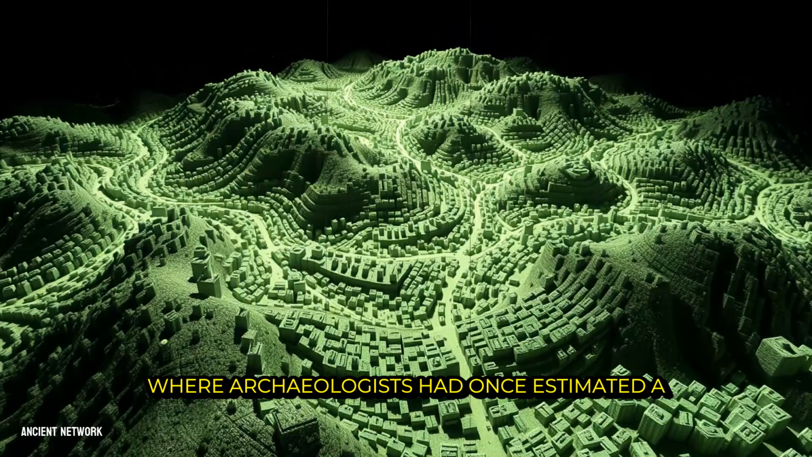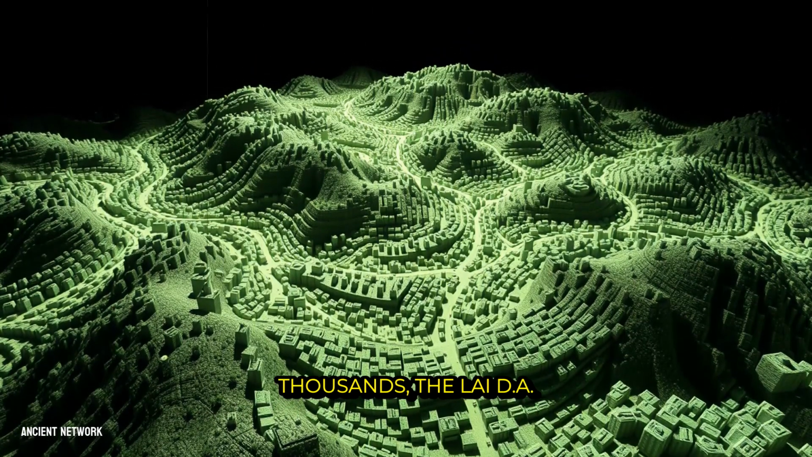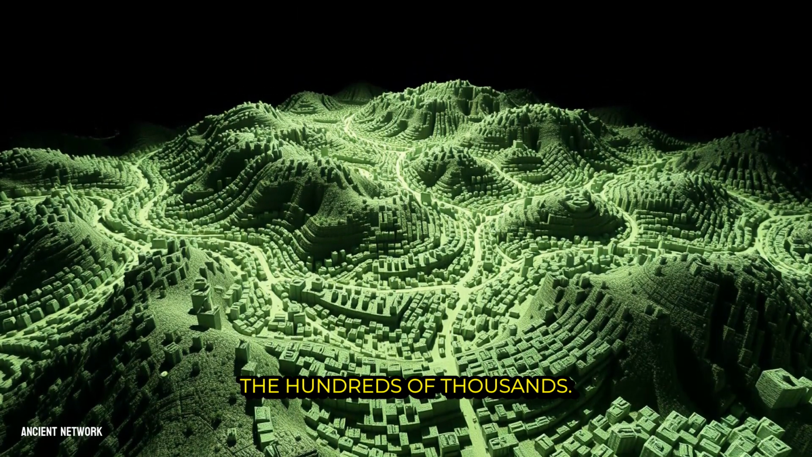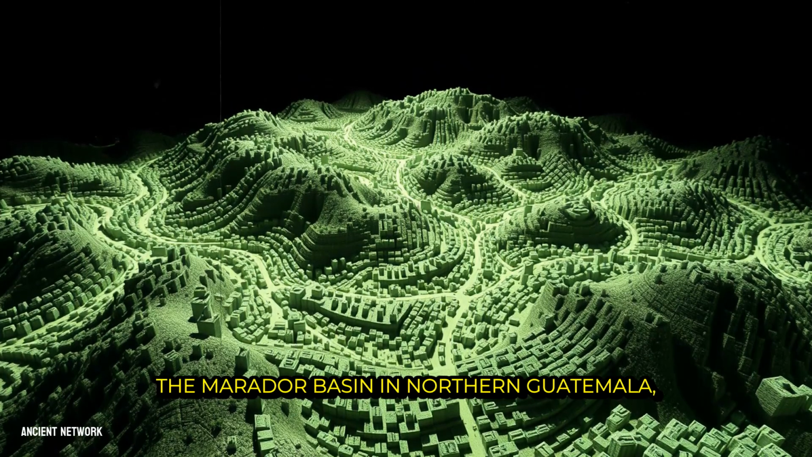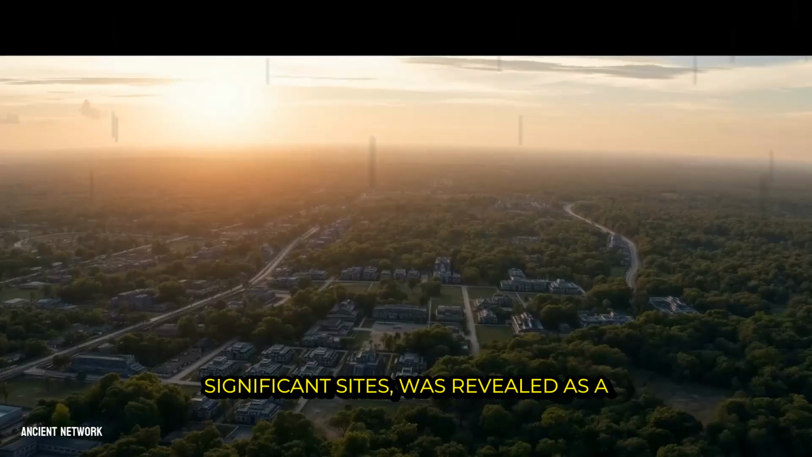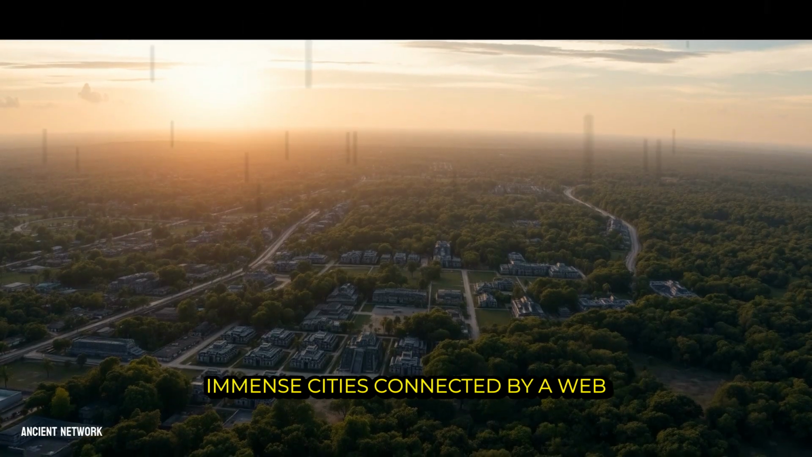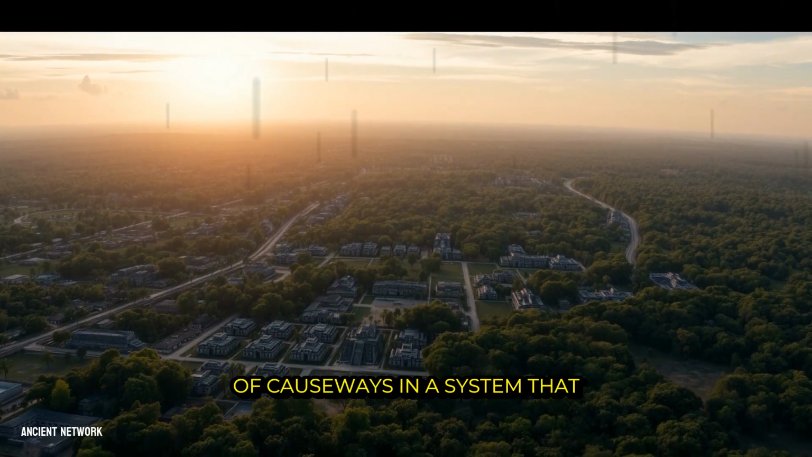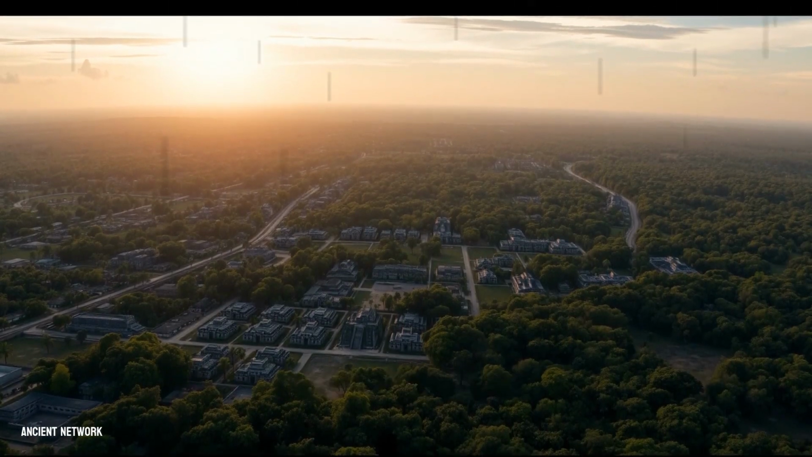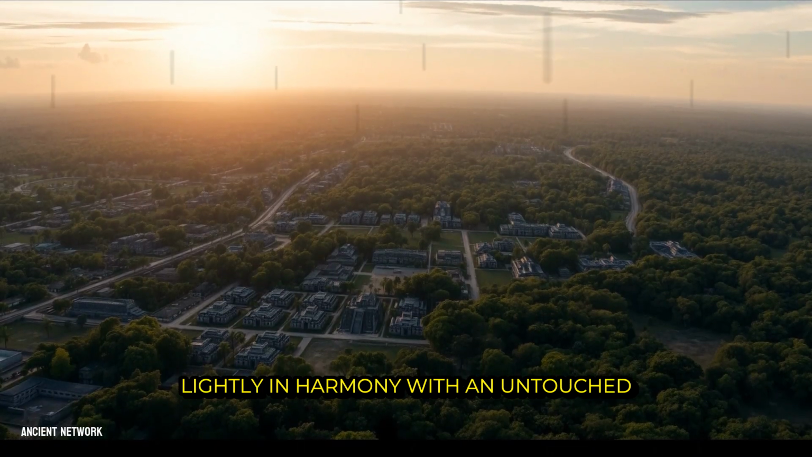Where archaeologists had once estimated a city's population in the tens of thousands, the LiDAR maps now suggested societies numbering in the hundreds of thousands. The Mirador Basin in northern Guatemala, once thought to contain a few significant sites, was revealed as a cradle of Maya civilization, dotted with immense cities connected by a web of causeways in a system that rivaled the scale of ancient states across the world. This was not a civilization living lightly in harmony with an untouched jungle.